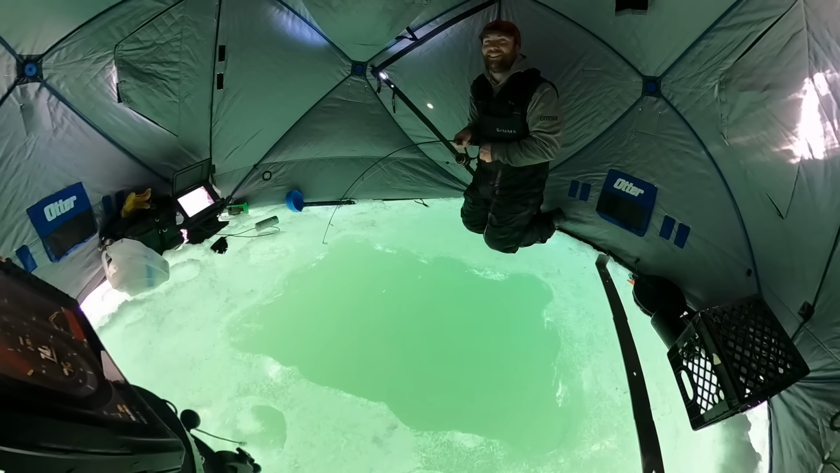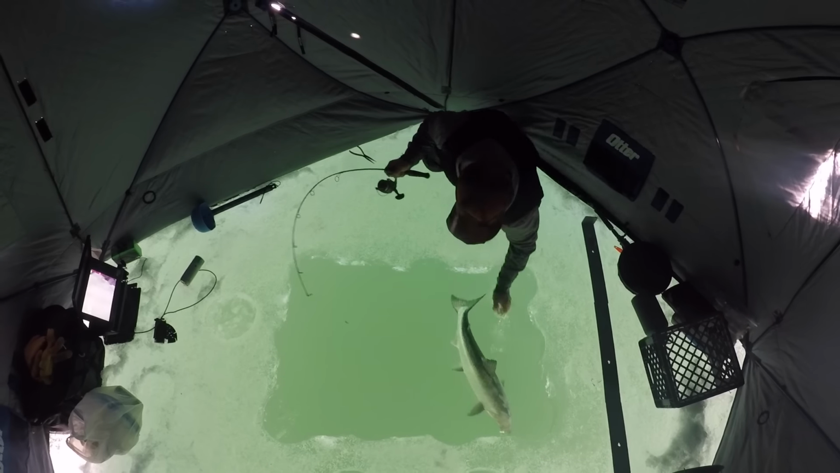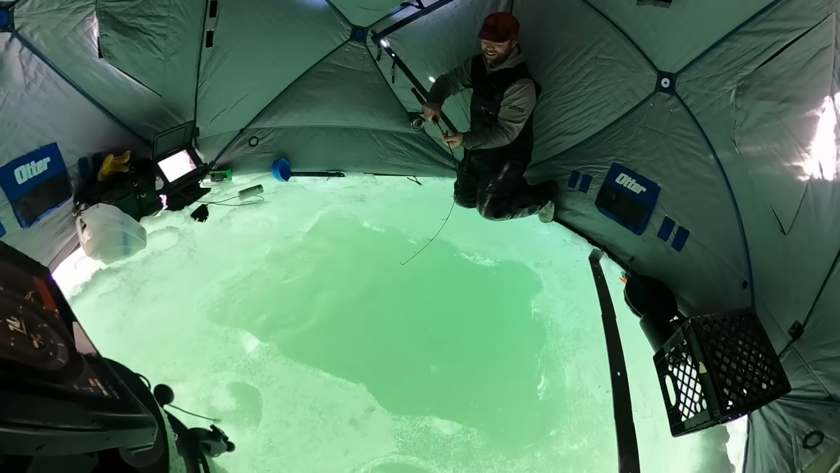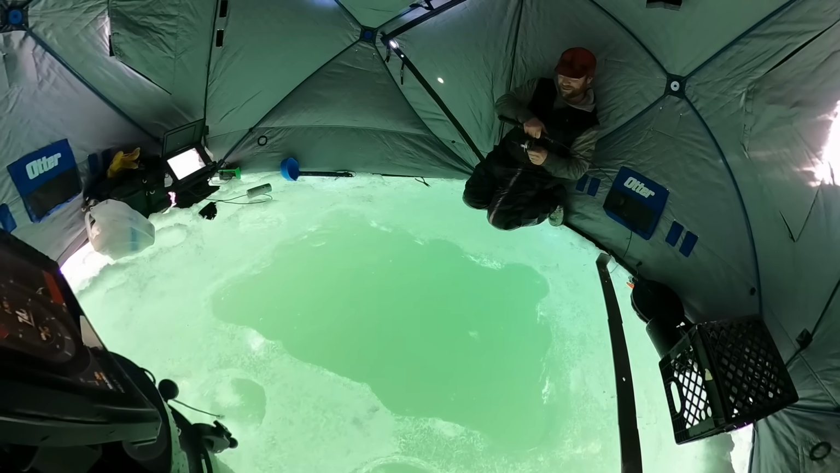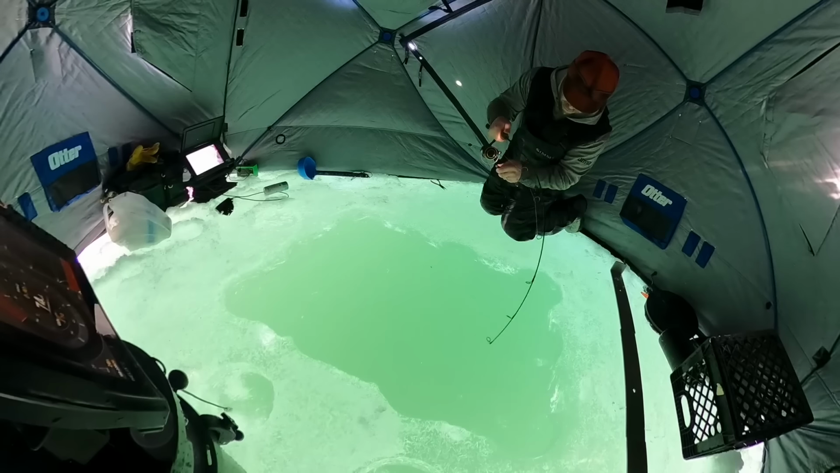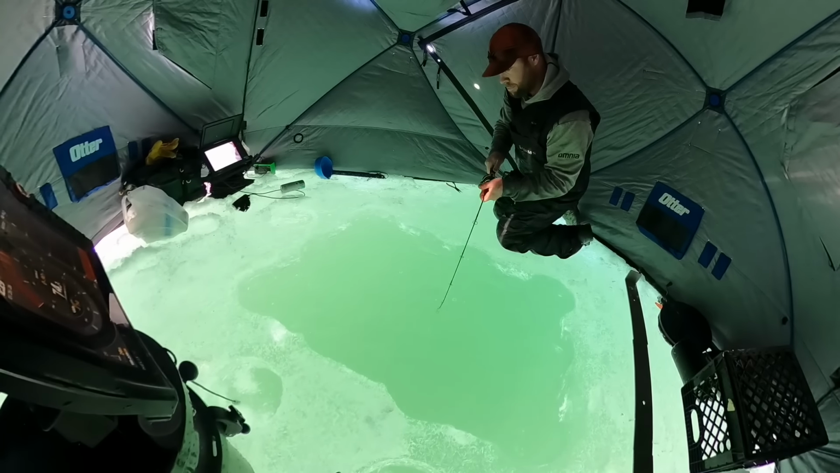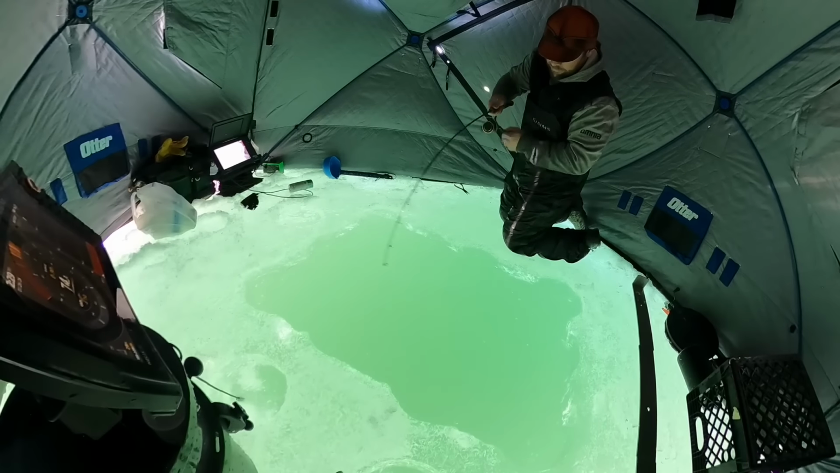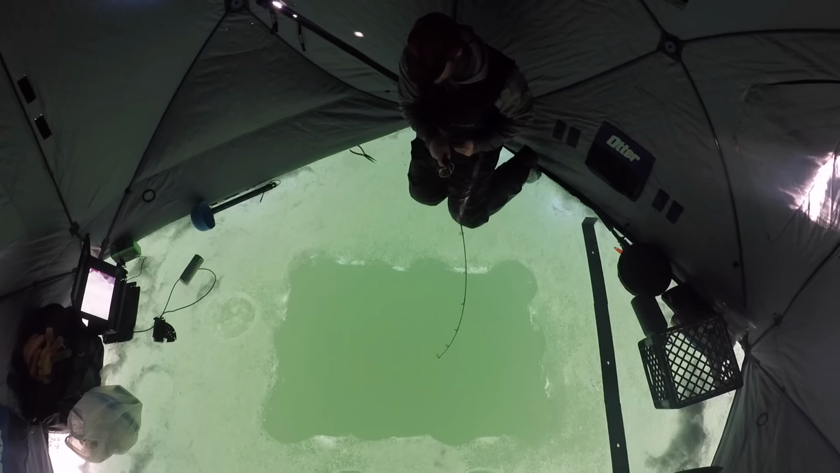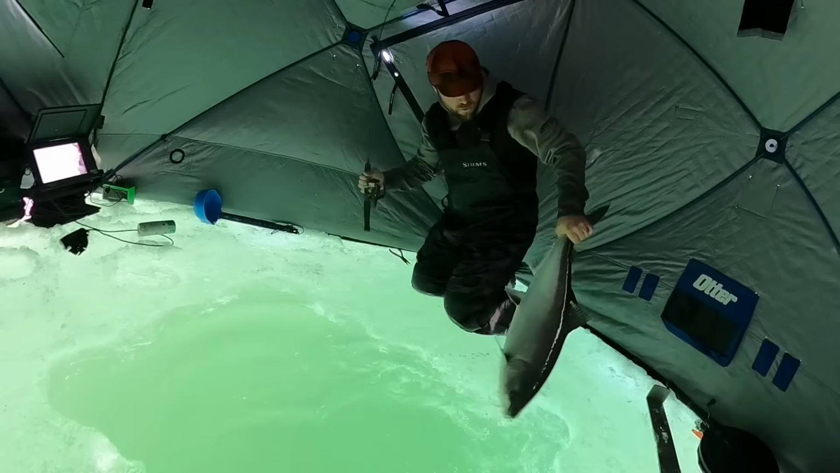This is hilarious. Oh, salmon through the ice. Okay, there she is. Yeah, come on. I need a net. She's gonna jump. Oh, come on. Come on. Okay. There we go. Woo!